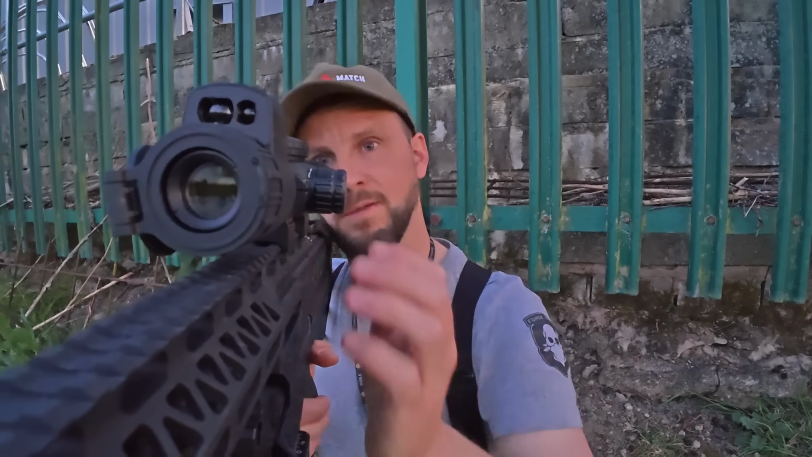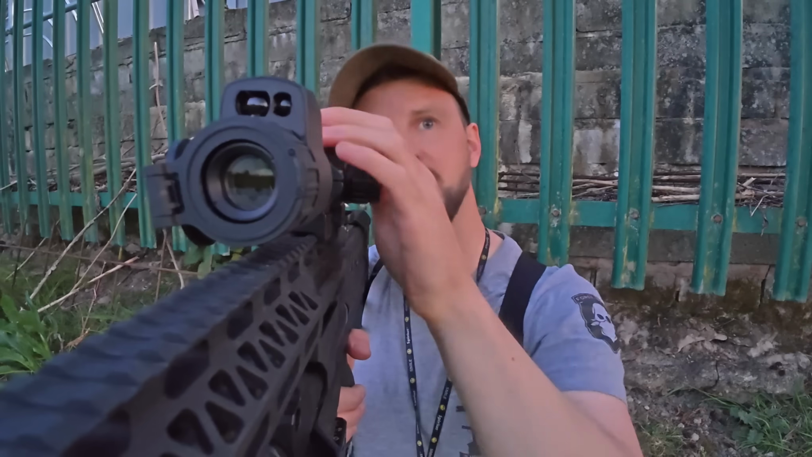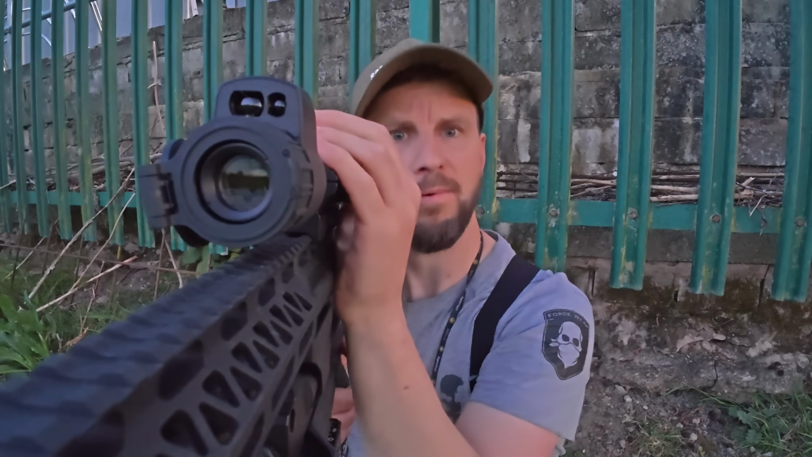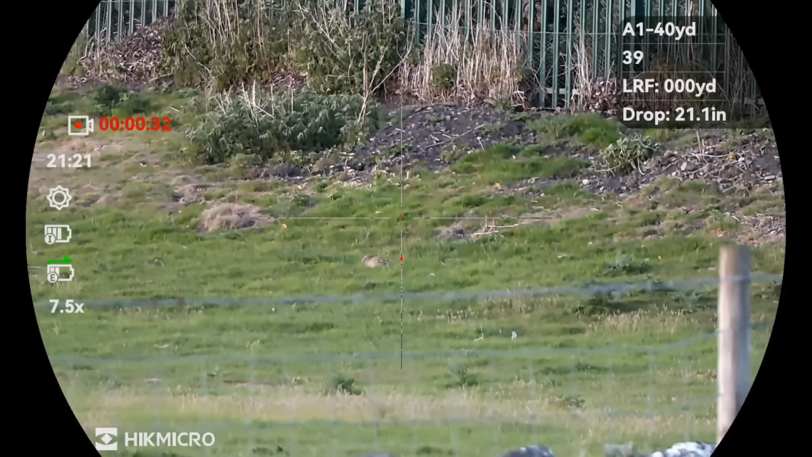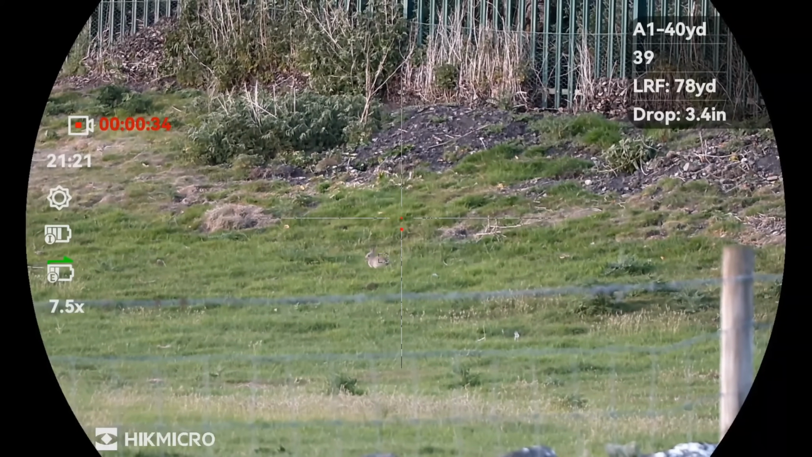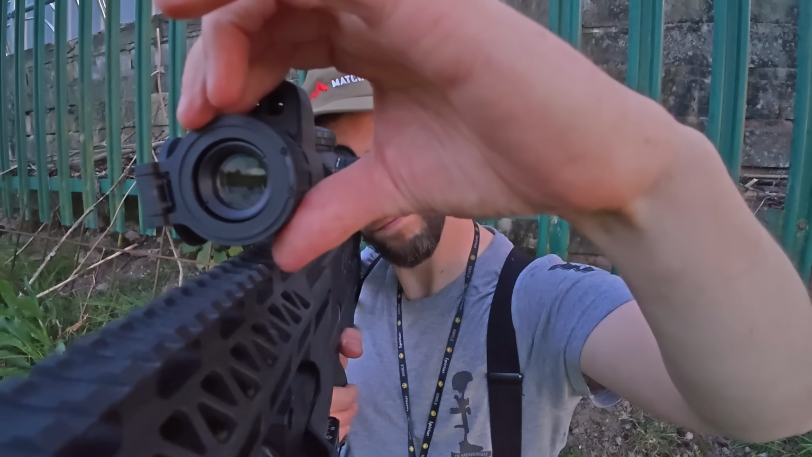A rabbit over to my left. I can actually see it running about. Let's get a range on it. 78 yards.